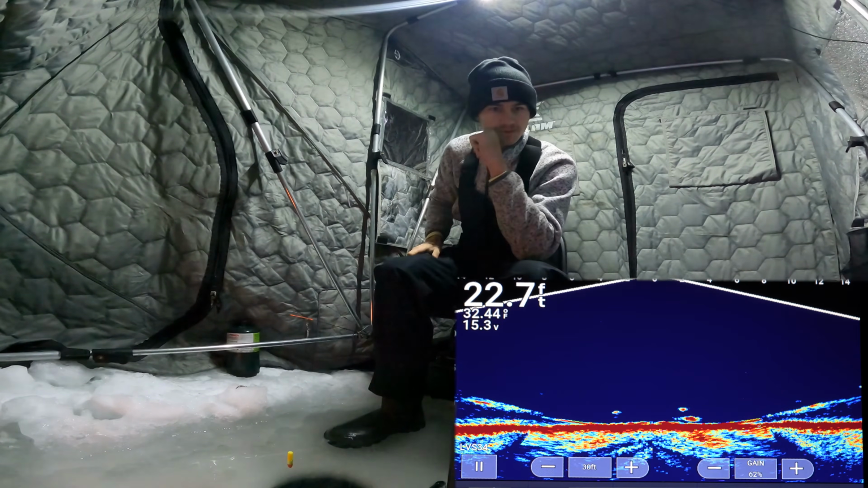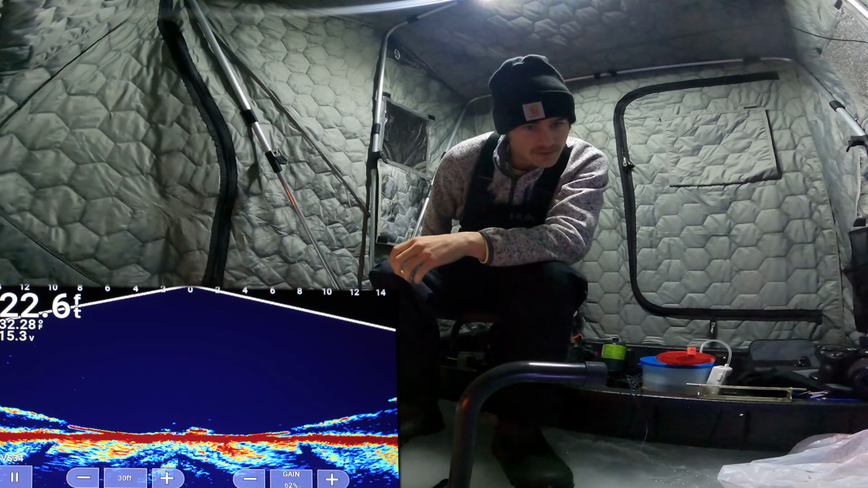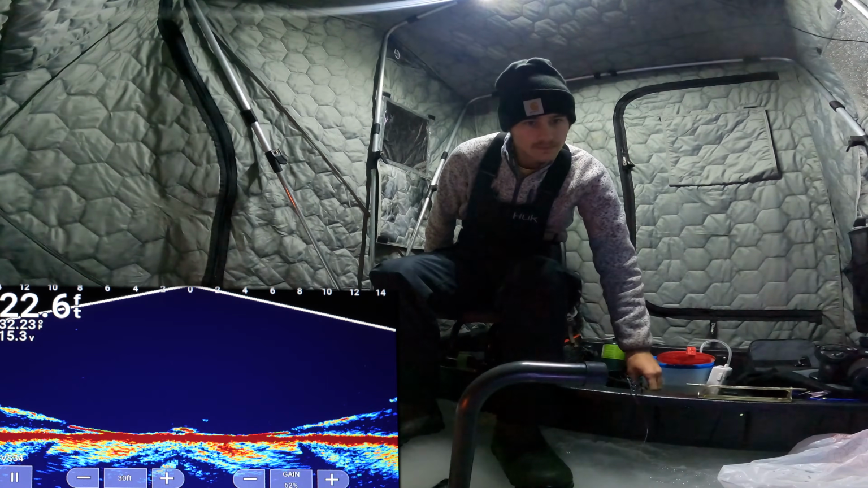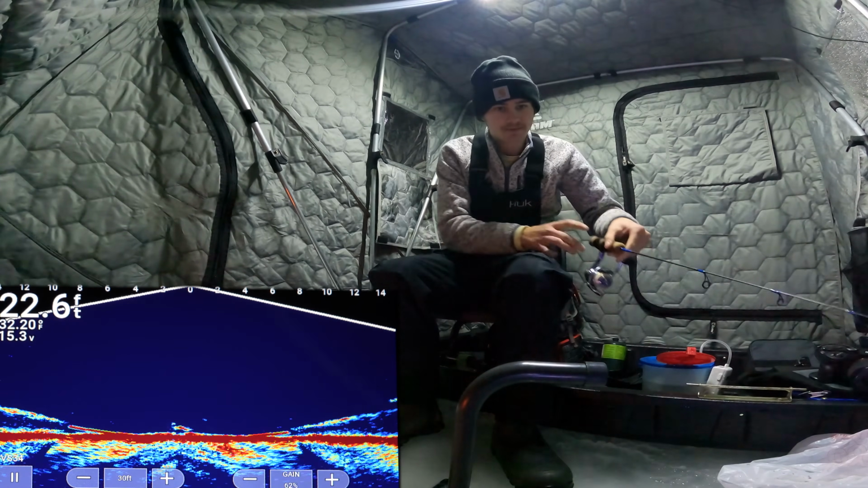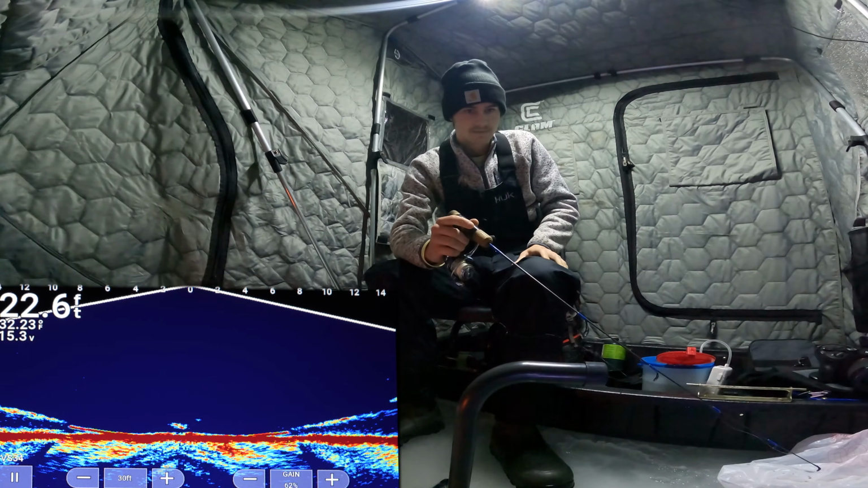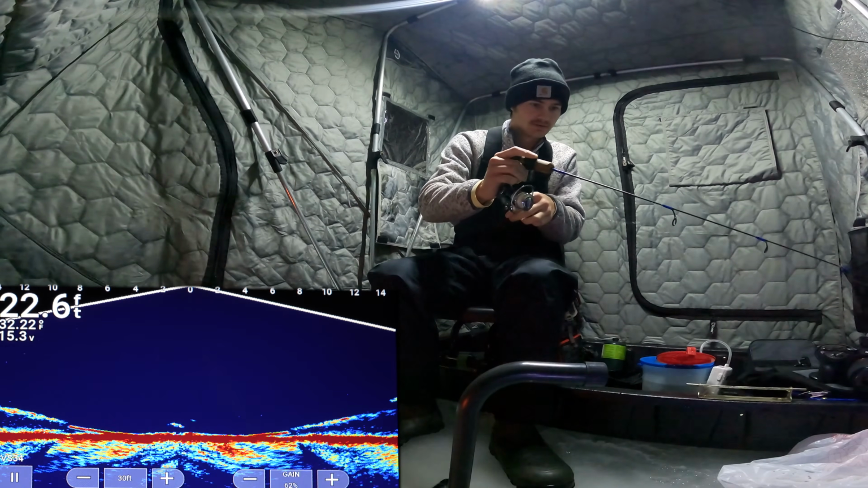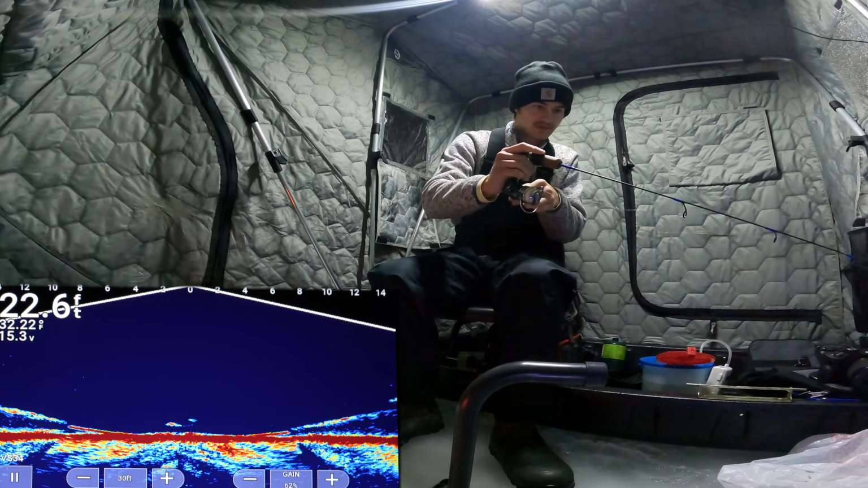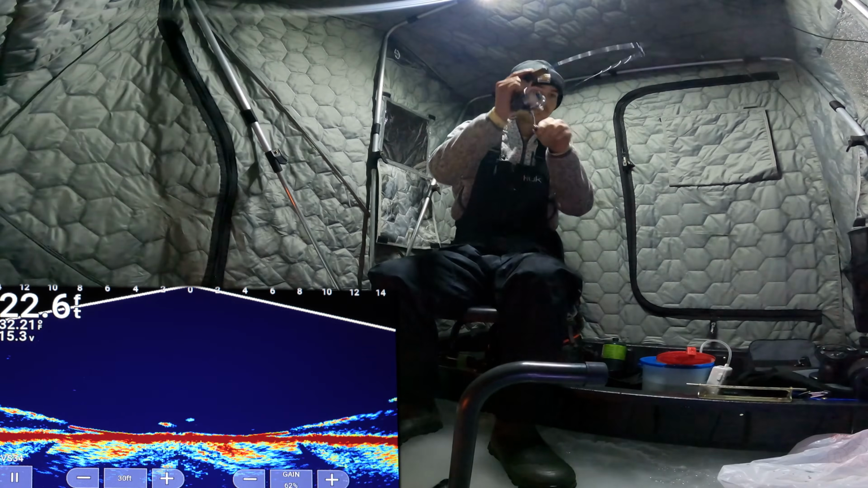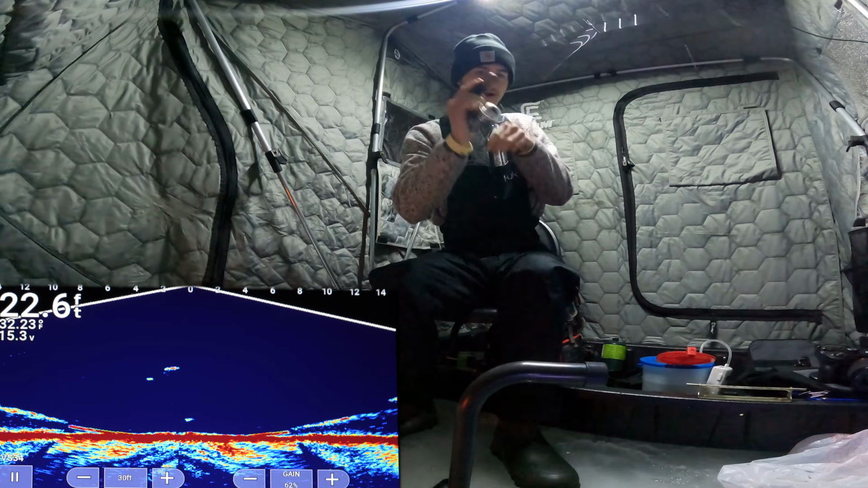We got a big fish coming up towards my sucker minnow right now. Oh yeah, we got something right under us. Oh, he's going up towards this bait. I like that. Yep, he's on it. He is on. Oh, he grabbed it. Yep, I'm gonna give him time to eat. Got him. Got him. Hooked up.